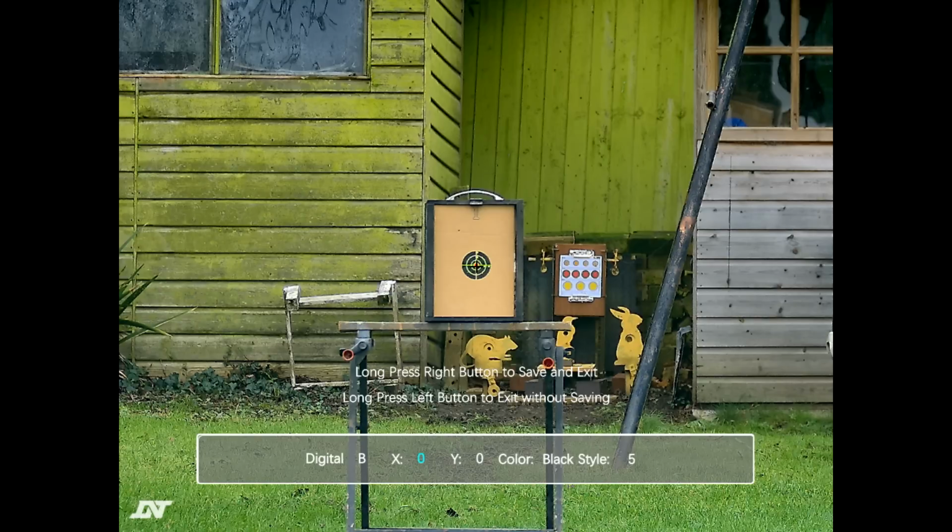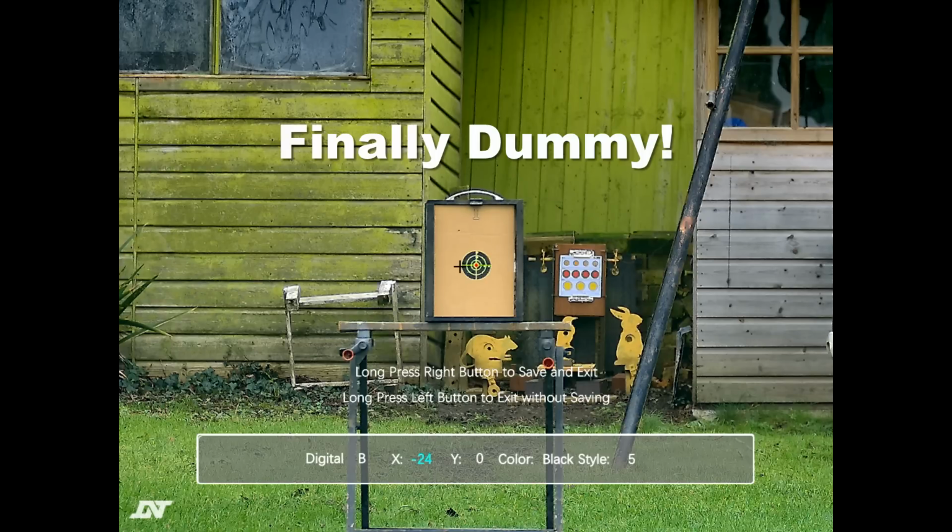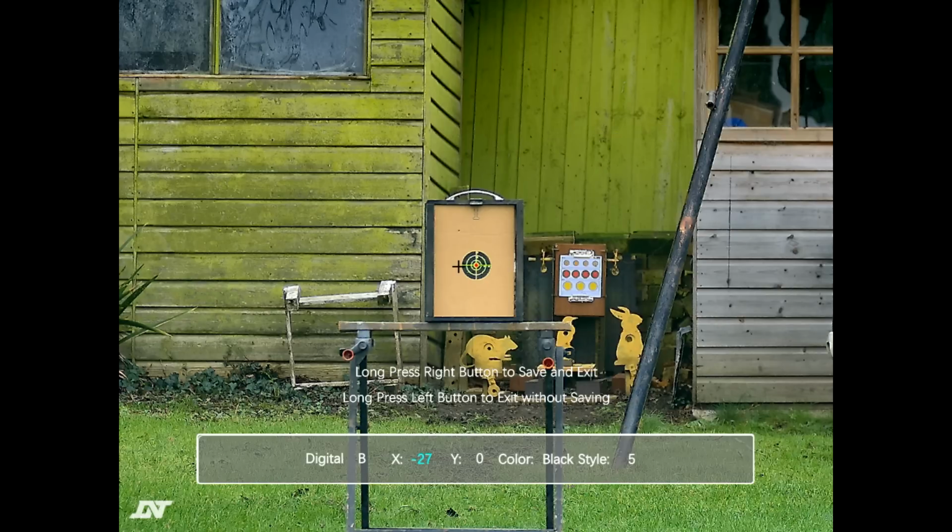And now what I can do is use the up down buttons to move the cursor, to move the reticle to line up with where the shot actually landed. So I'm going to do that and then I'll be back to you.